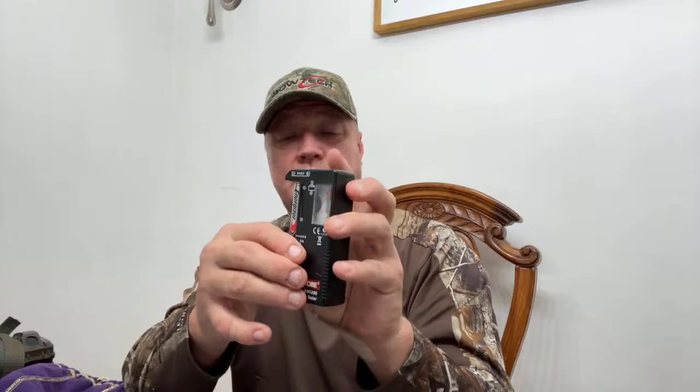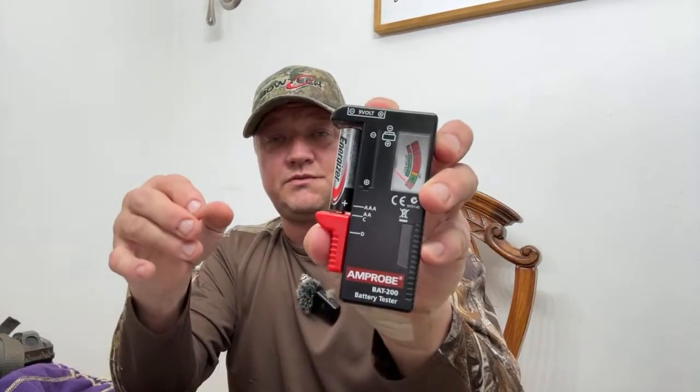So you can put your batteries in here and you see if it's good or bad. And that lets you know, because sometimes there's so many cameras you're dealing with and you have so many batteries, you're changing out batteries, putting them in, taking them out. You don't know what's good and what's bad. So when you put this in there, you can test your battery and it'll say good or it says bad.